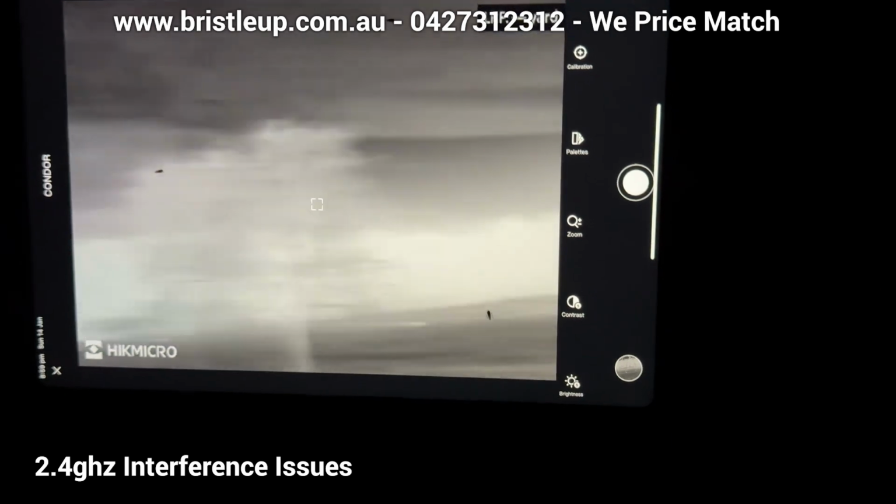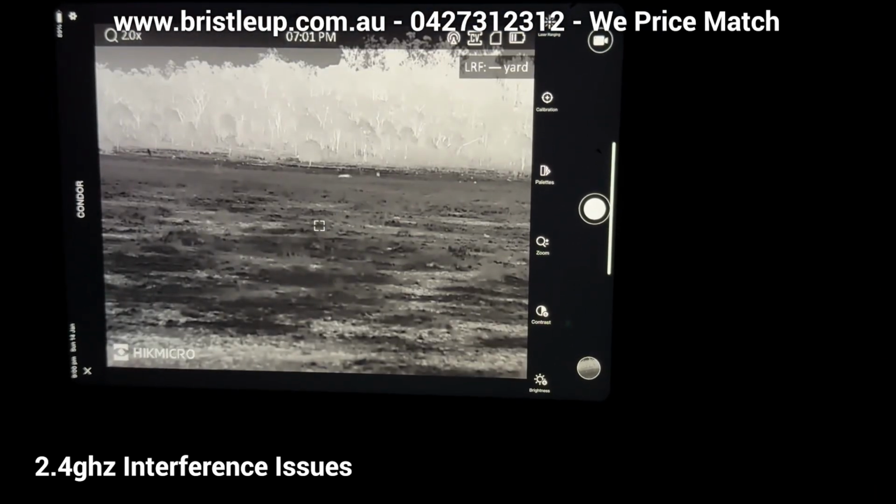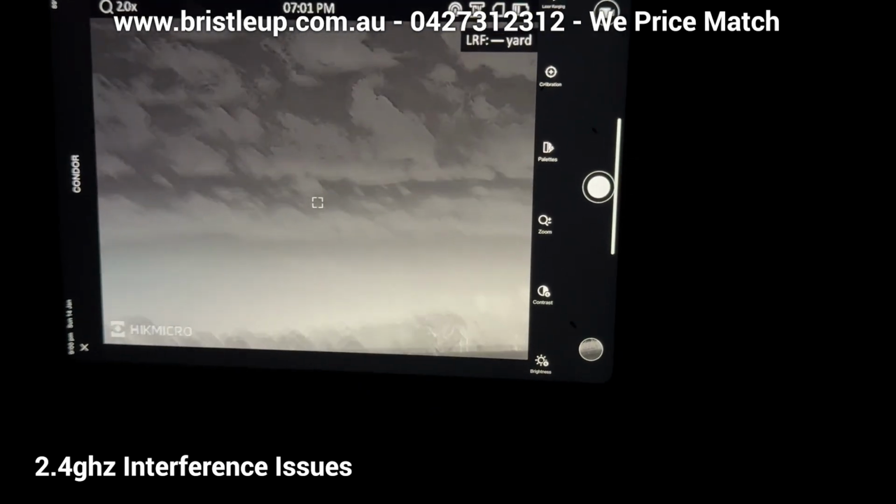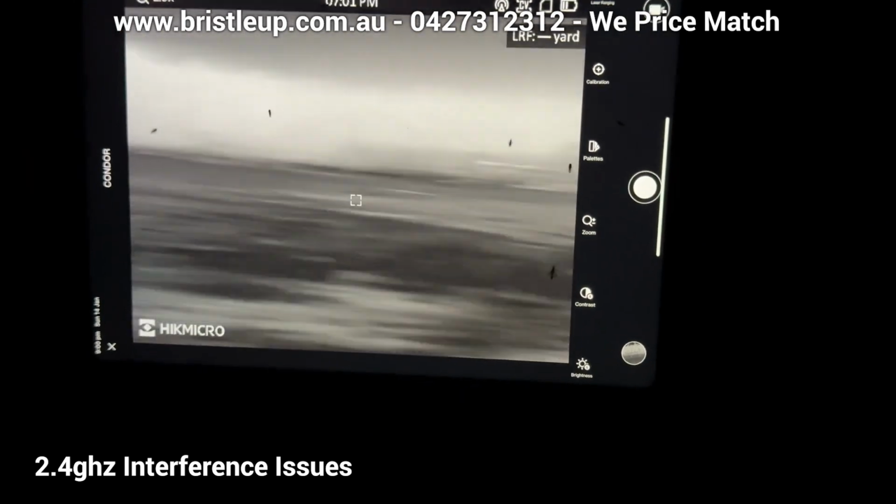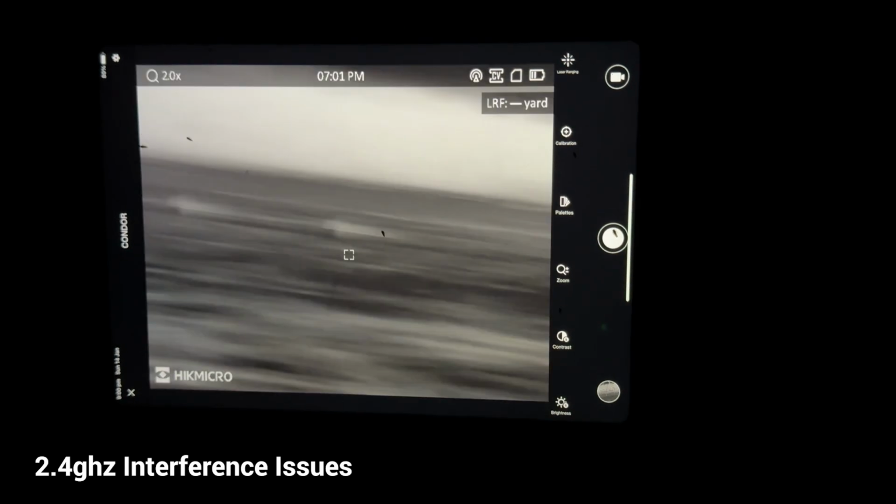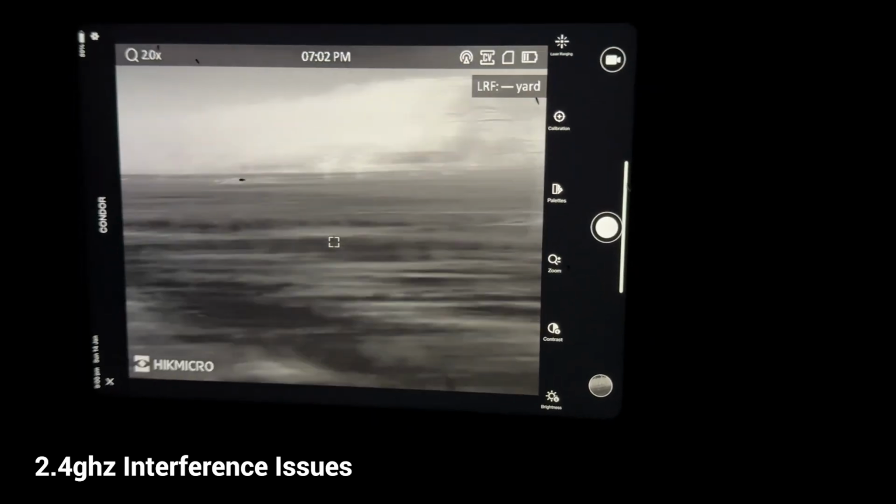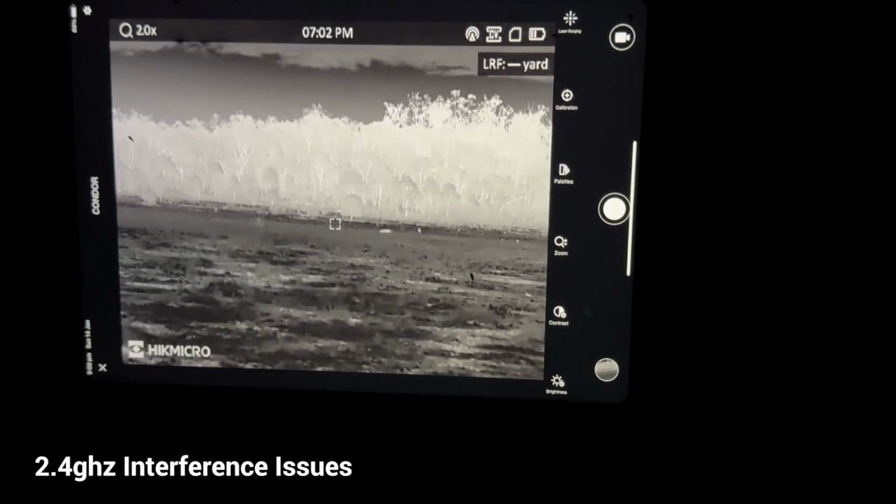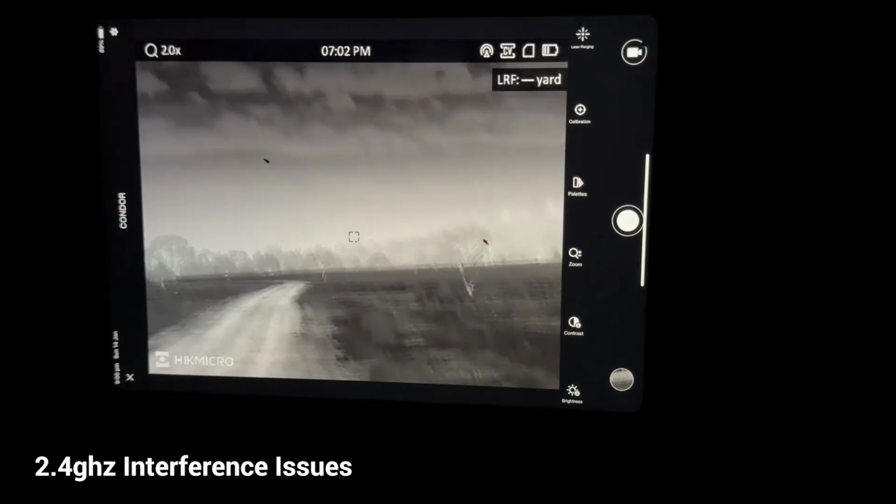So we've got some kangaroos out there. For most people, if you're able to figure out what's interfering with your wireless connection, it can be resolved by removing that interference, such as the stereo. Before we unplugged the stereo, we couldn't use this thermal at all. It was completely unusable with the fuse in the stereo. Now for your vehicle it could be something else, can also be phones and other things. If you're able to remove whatever is interfering, you should have a much better and more stable experience.